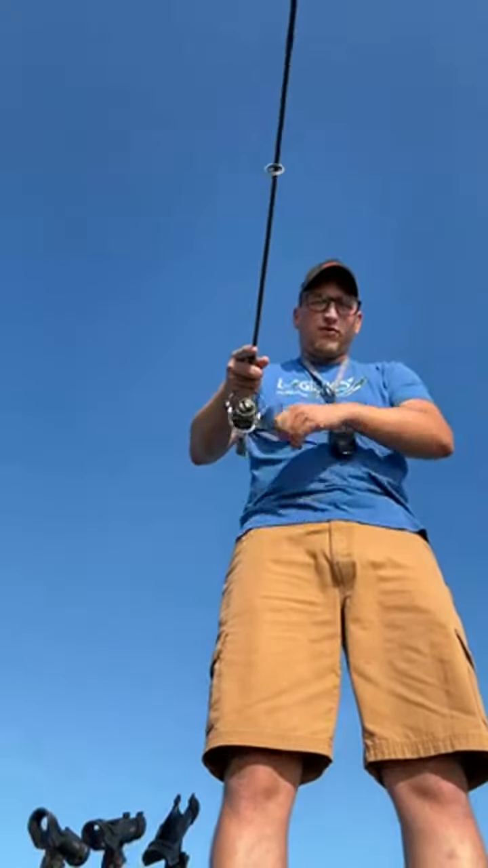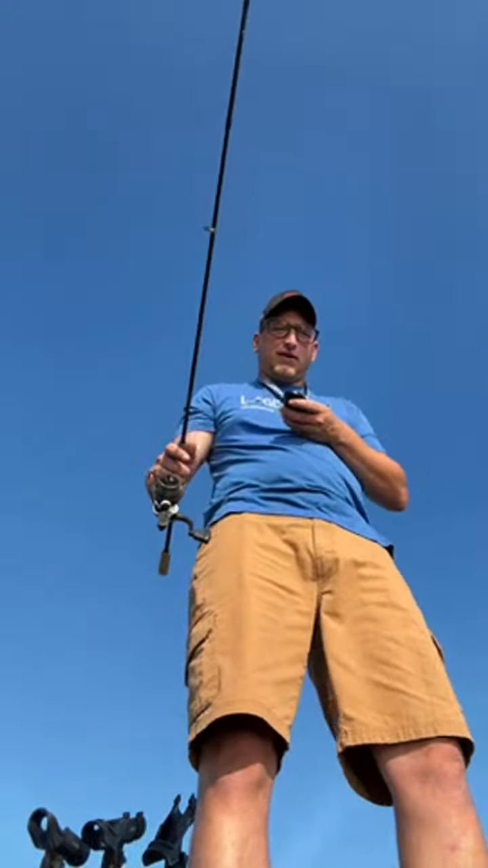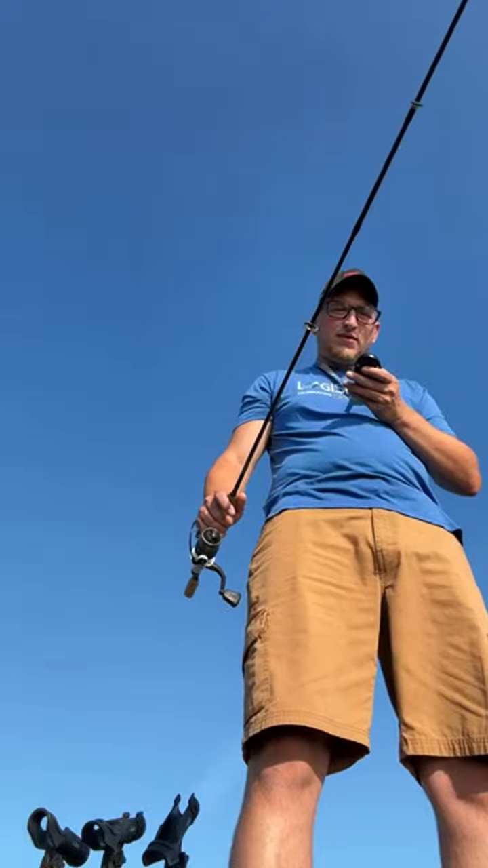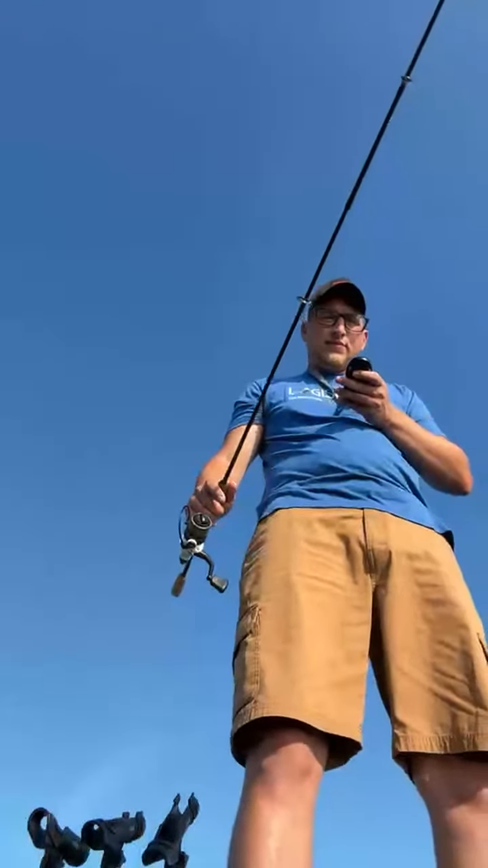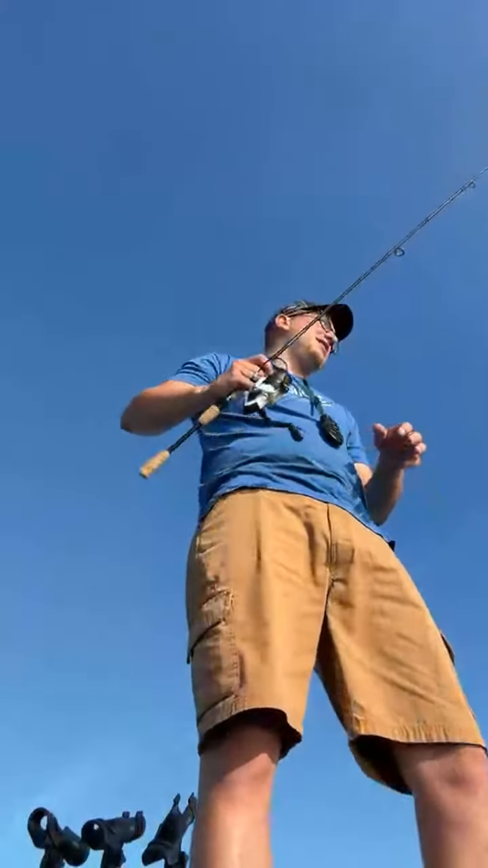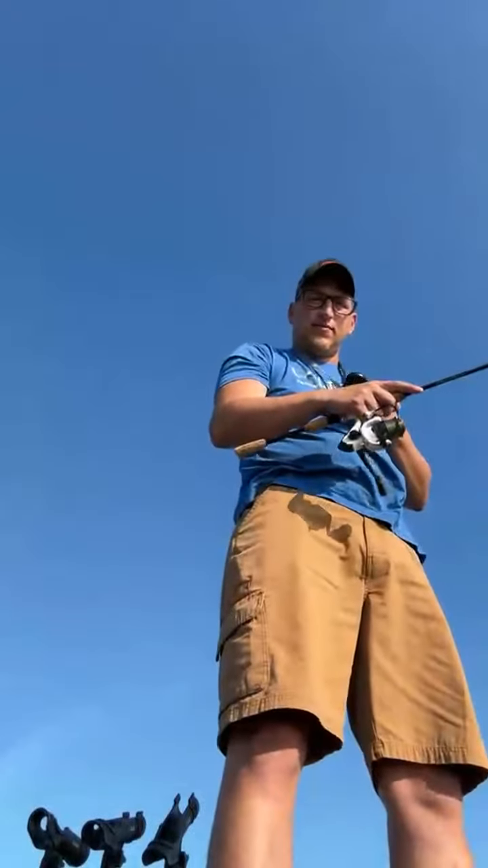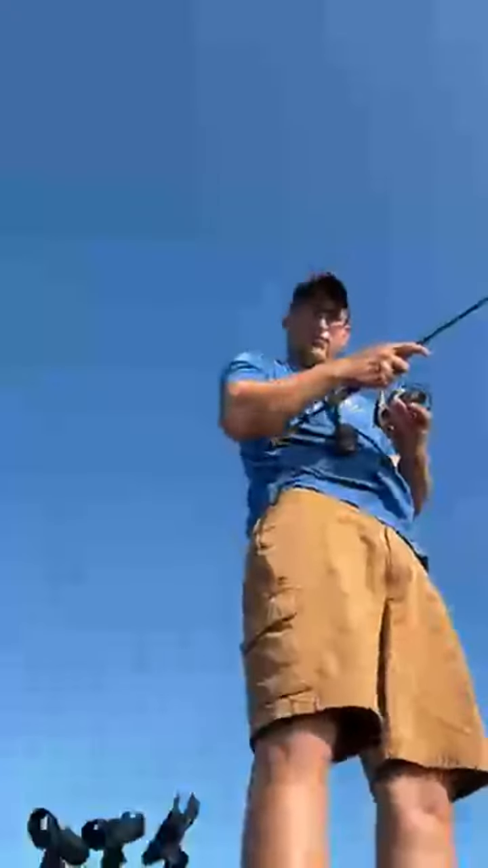There's a nice group of 3 over here. Let's see if we can mess with them a little bit. Not that far at all, 40 feet. Coming down right on top of them.